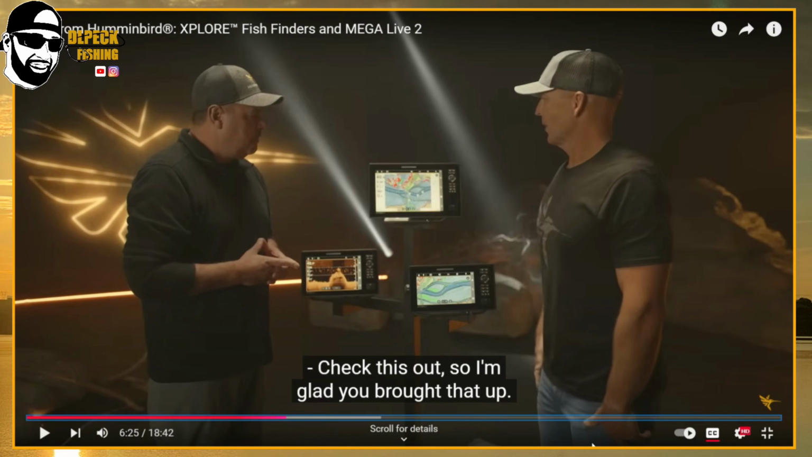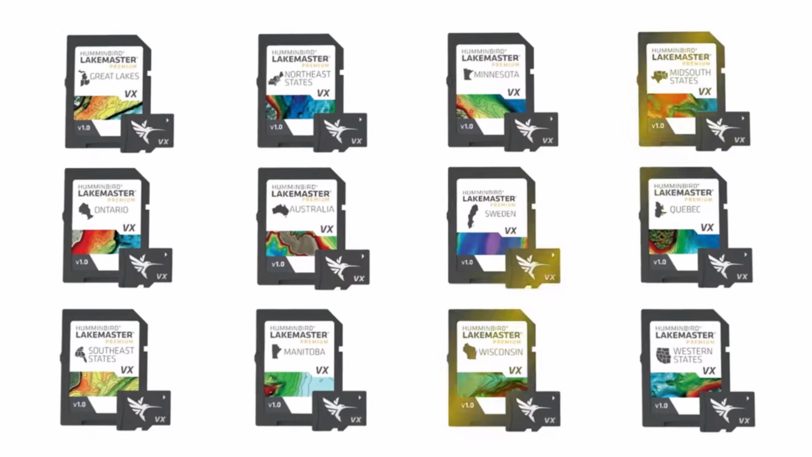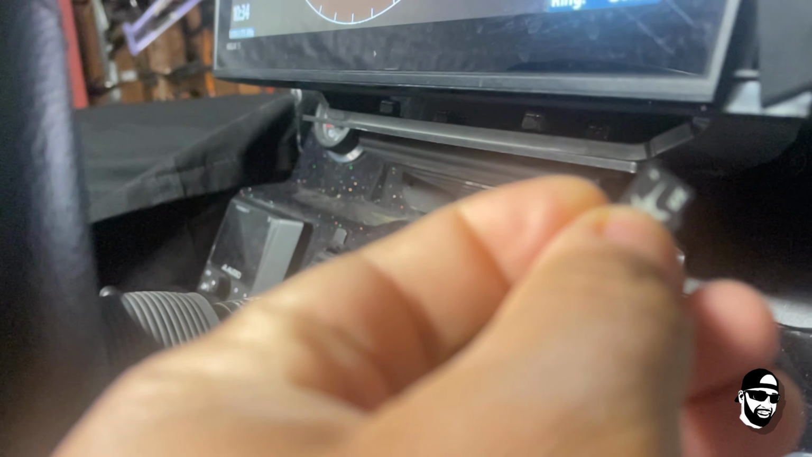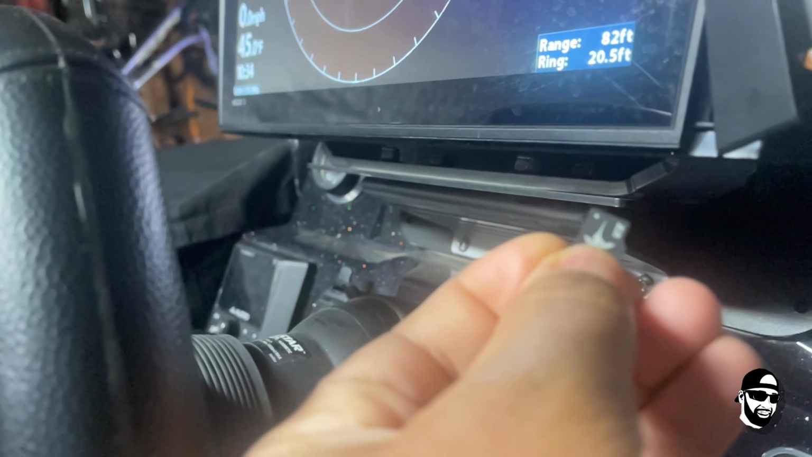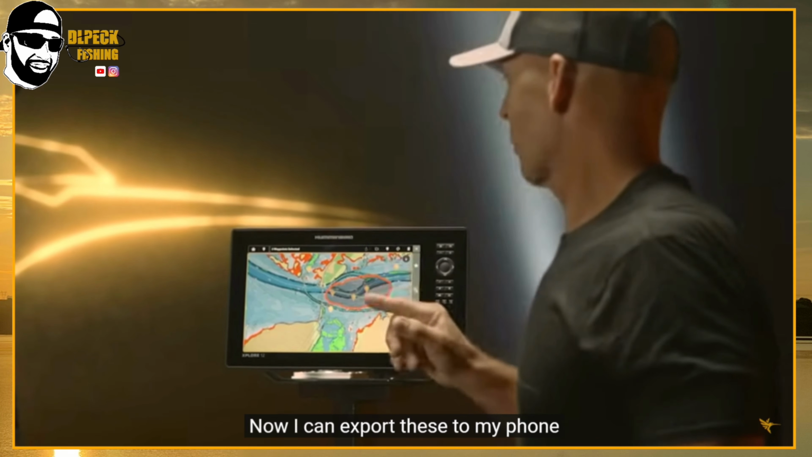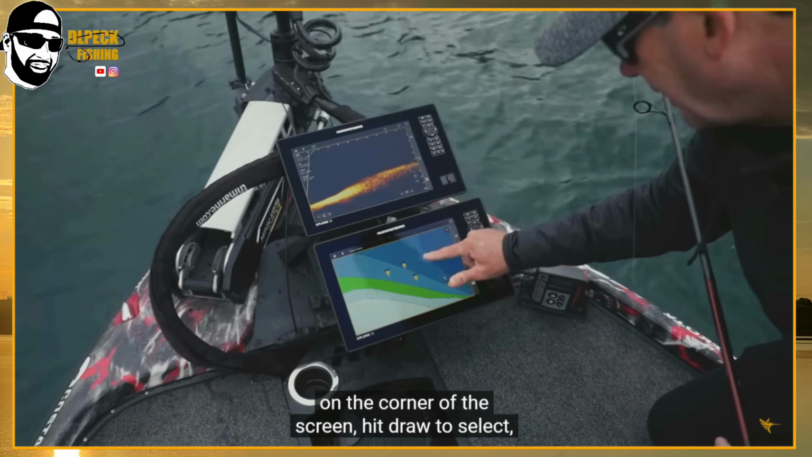All right, so let's get into mapping, which is my favorite subject. Good news about mapping, the Xplore comes with mapping chips, no separate purchase for a mapping card. That is really, really good news. Now, there's another chip, I believe, for reef shading or maybe 3D areas that you can purchase separately, but that's a separate thing that another angler was talking about on Humminbird TV. Now, I love the ability to circle waypoints and edit multiple waypoints. That is an awesome feature, and I think it's a real game changer while you're at the console searching for structure and fish.